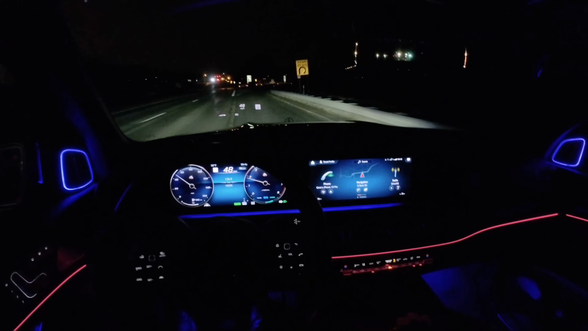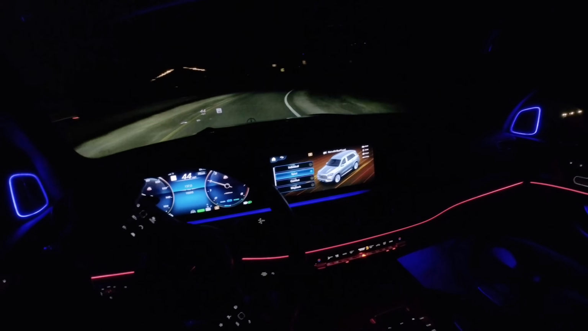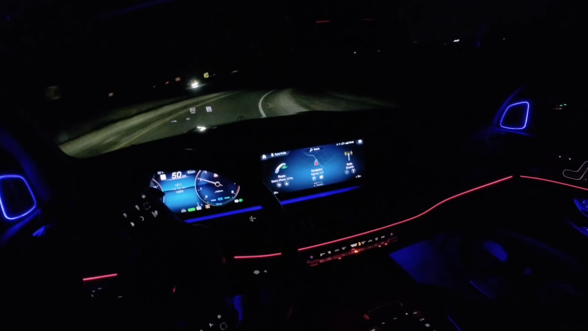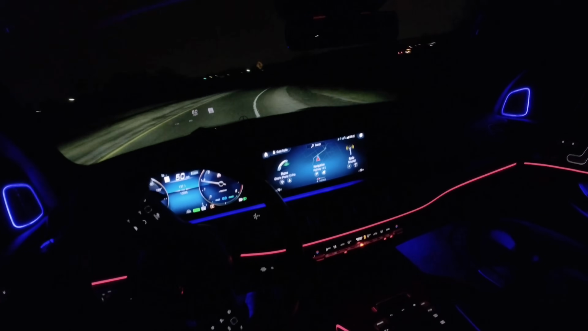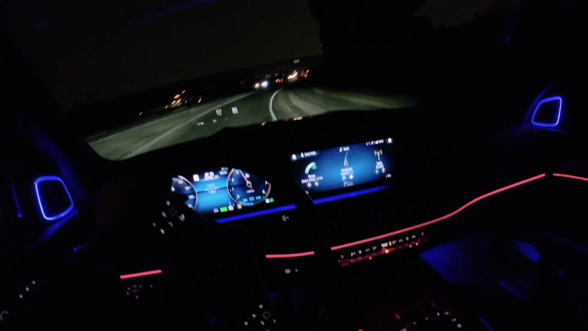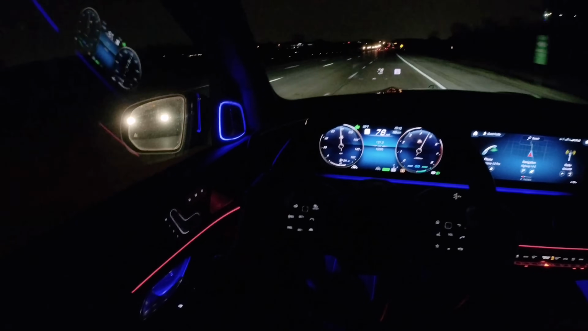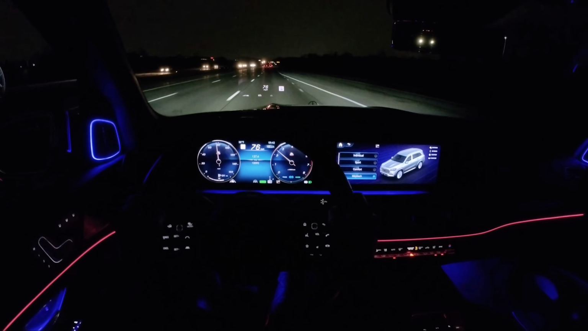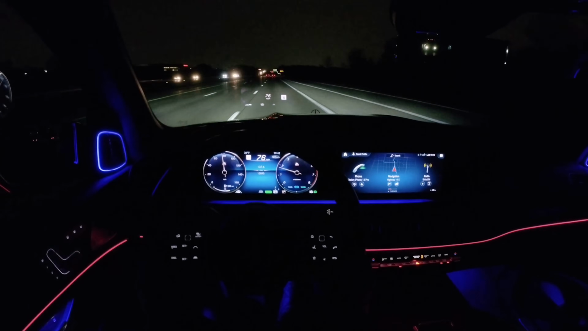Add some more corners in this. Let's throw it up into sport mode. Steering weights up beautifully in this Maybach. There we go. It is pretty quick. And the ride quality from this is really impressive.